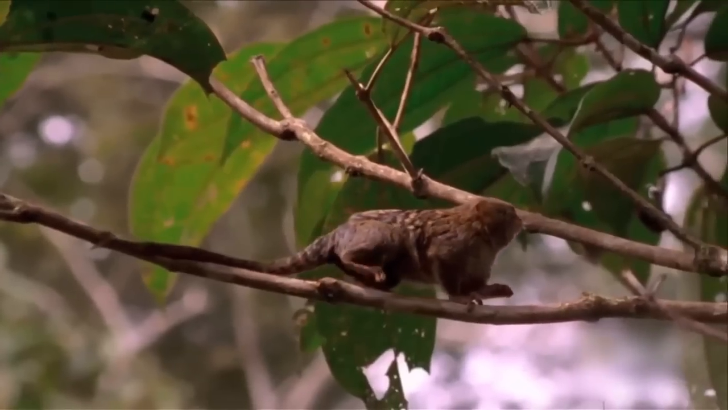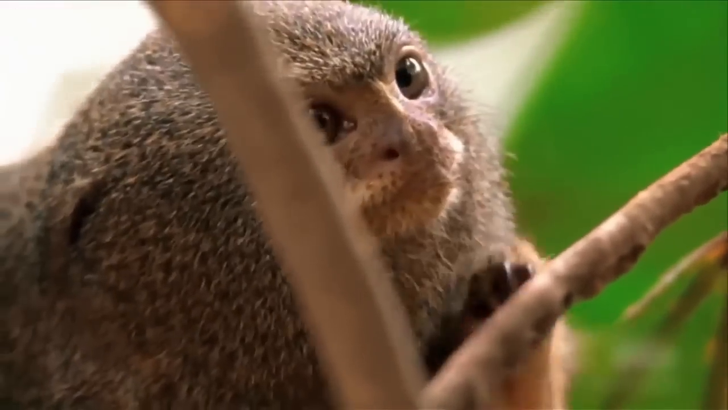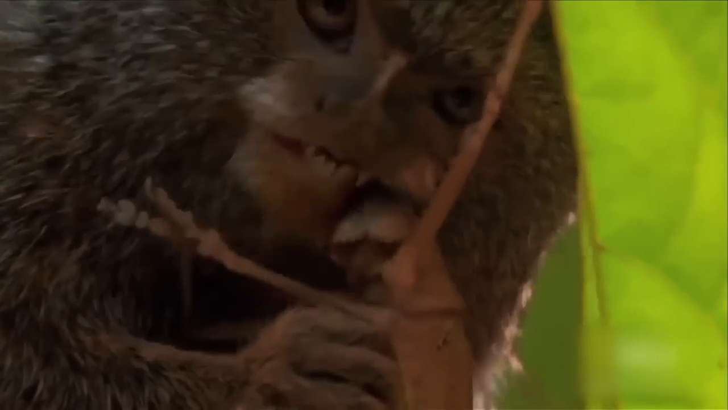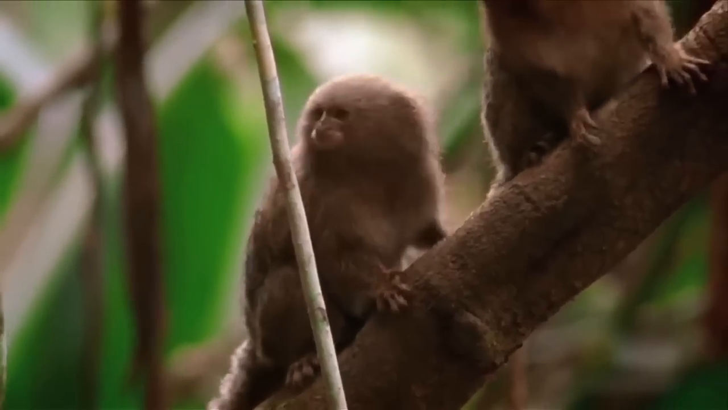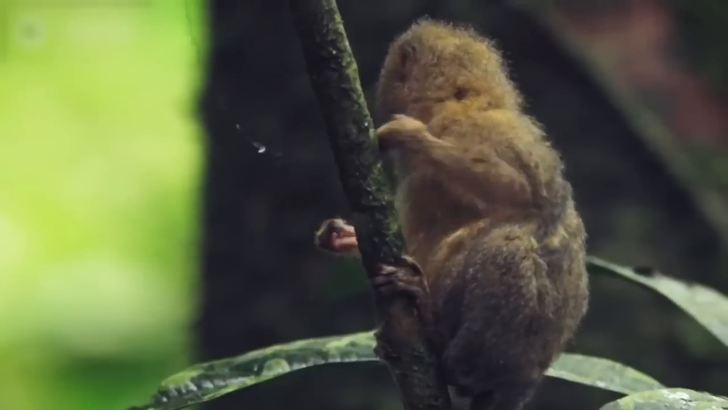The pygmy marmoset, or miniature monkey, remains one of the weirdest discoveries ever. Native to the Amazon basin in South America, these mini monkeys live in tropical evergreen forests. They are said to be the smallest monkeys in the world yet, because we don't know what still might be out there. These weird creatures just keep coming in.